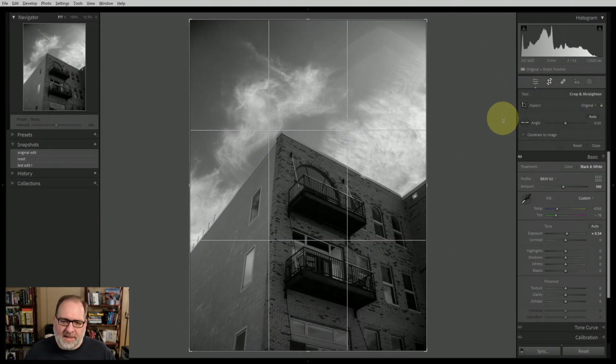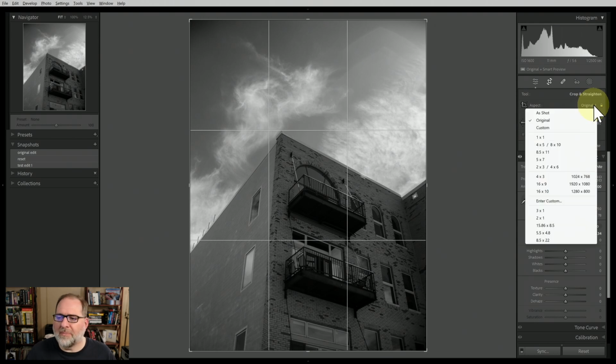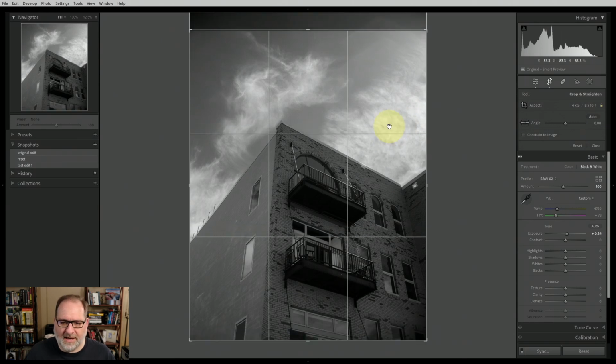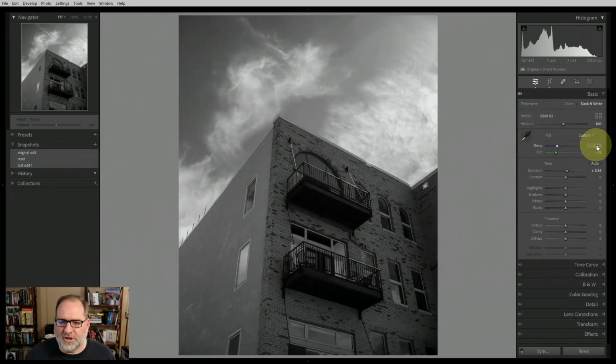Now in this case, I want to keep most of the building. I've got a little too much sky at the top of the image, and I think I'll take this from its original format probably down to a 4x5. So we'll just make a little shift to 4x5 here, and then I will slide the image up to crop a little bit off the top, and that'll give me a nice 4x5 ratio. And then I can close this to go back to the basic panel.